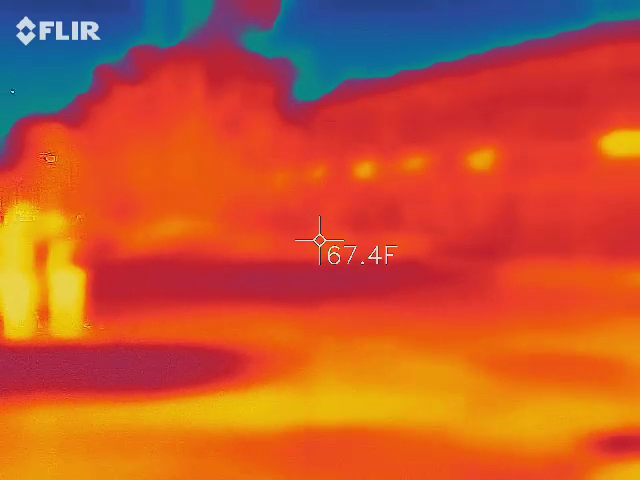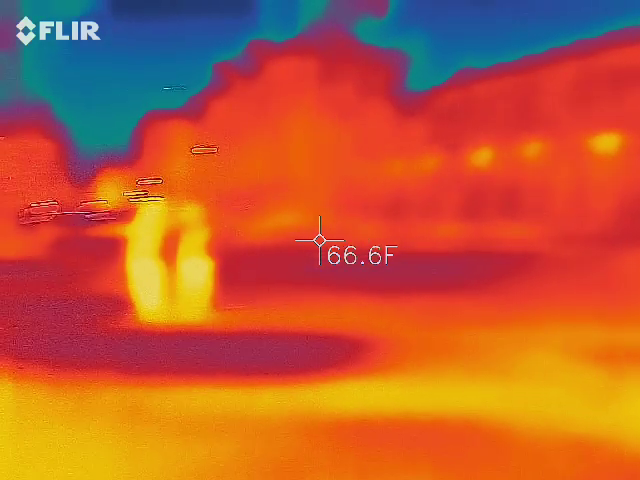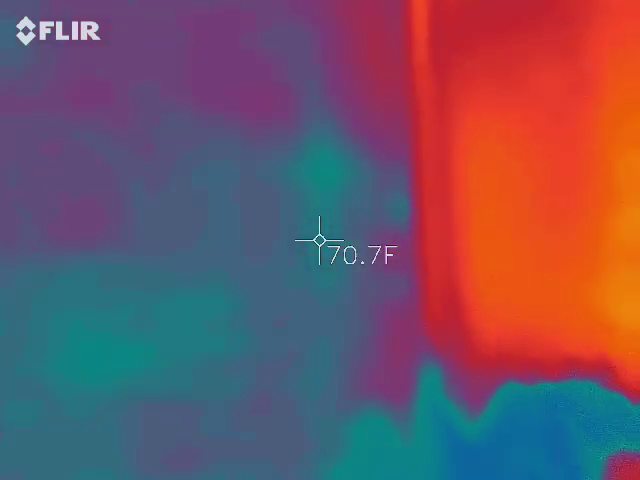All right, so let's do a quick example. Jay, get me a shot of the wall, and tell me what you see as far as temperature and color. Let's get me out of the picture.